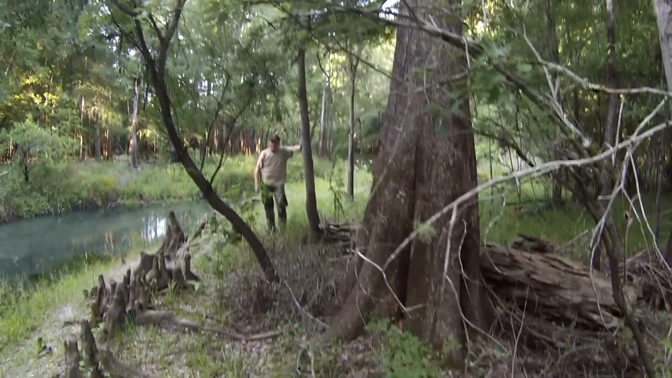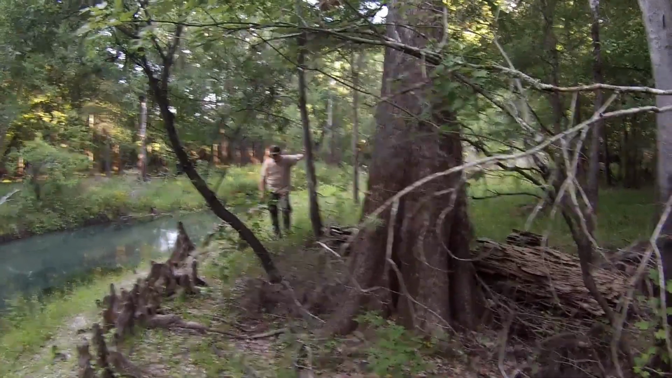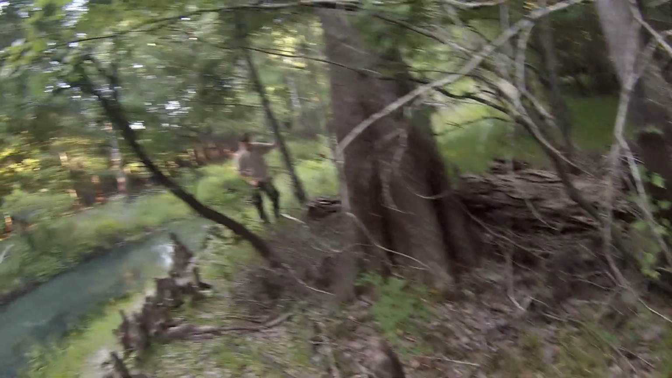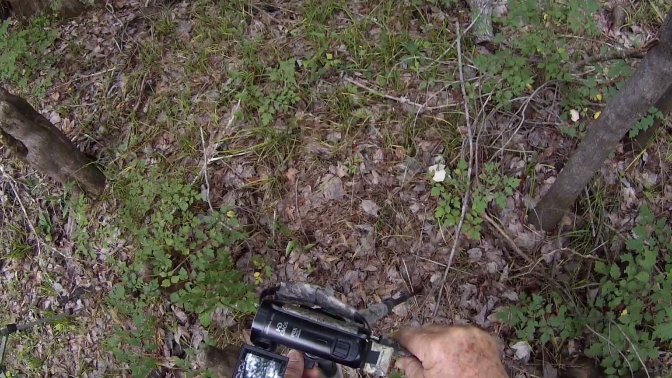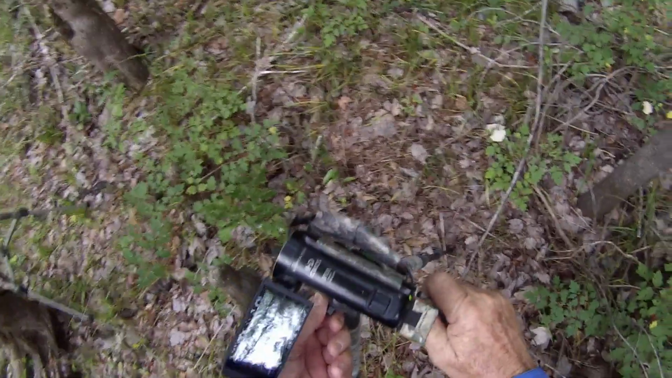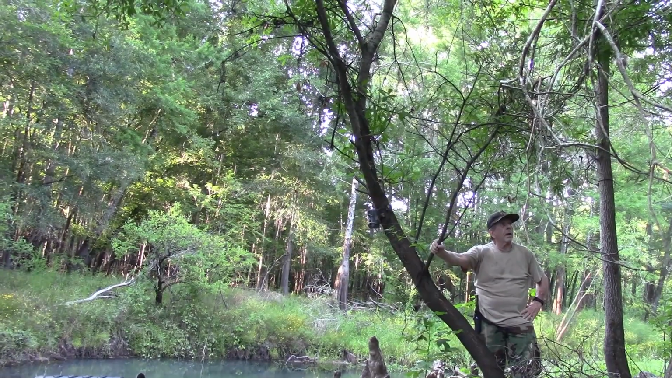The back looks just like it. So you can catch Bigfoot stuff on the game camera. So I always say, if you're not using the game camera in your research, you should be. It's going to give you a lot of information.